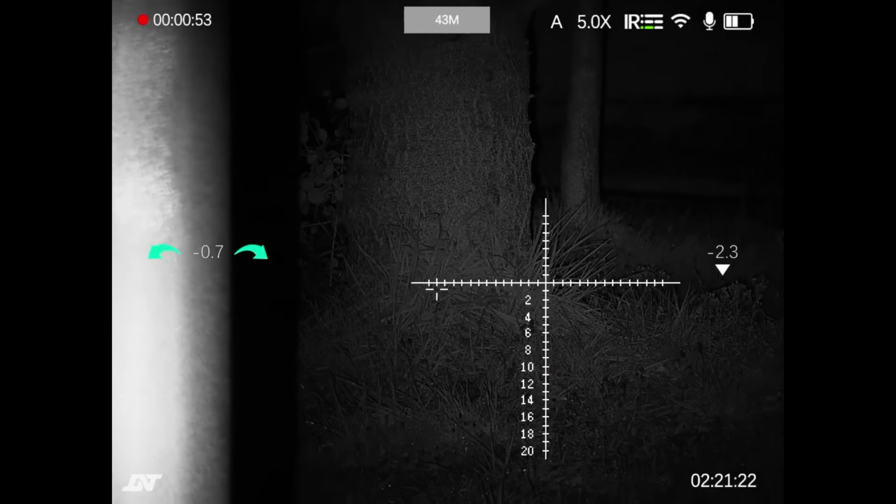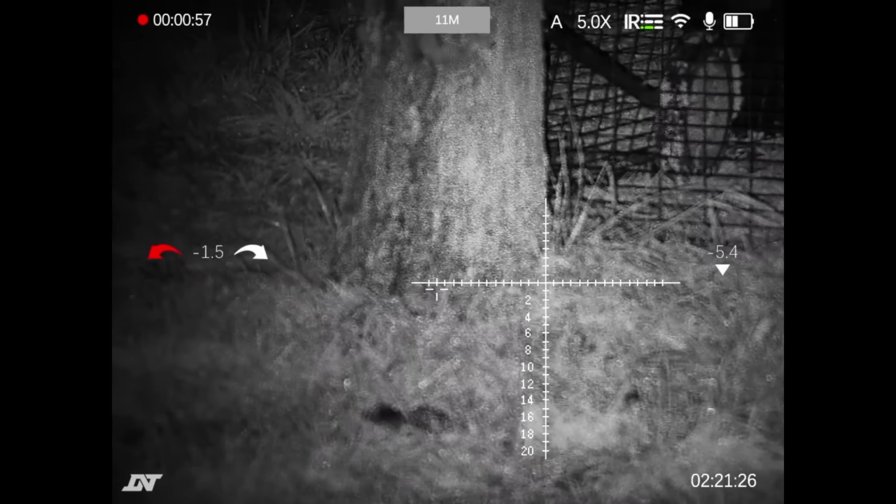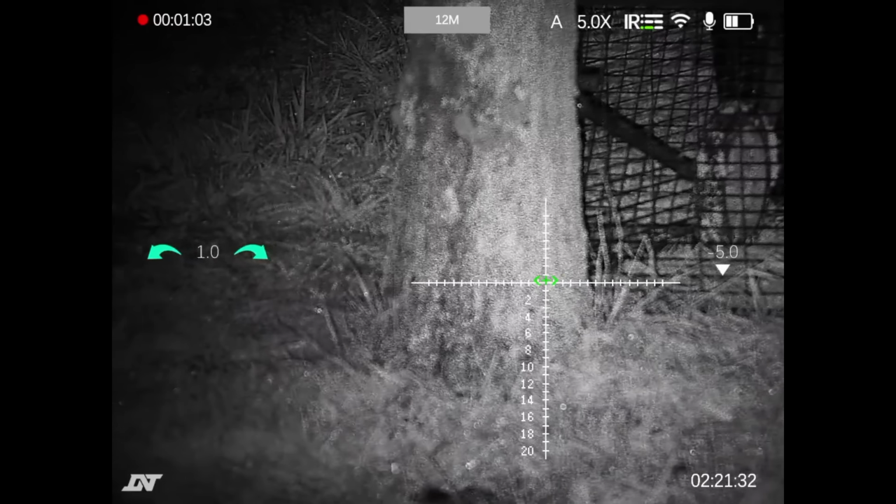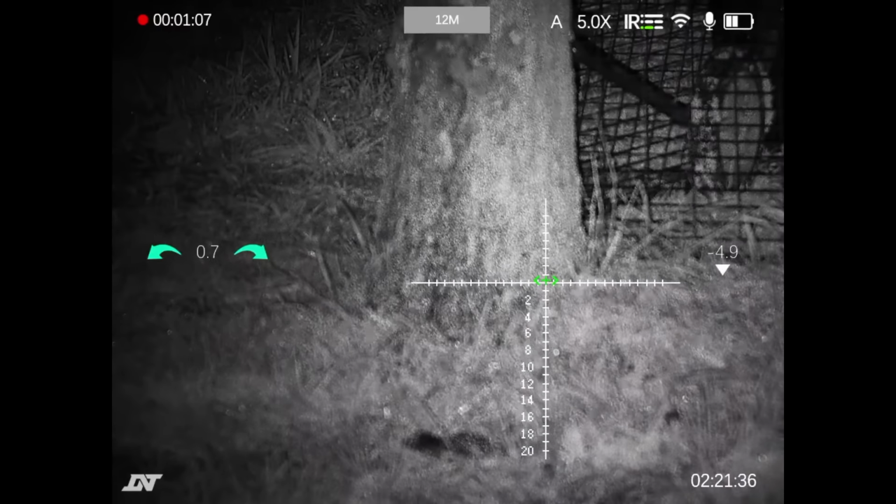But if I bring it back to, where are we? This is the tree there at the base of. So there we go. I'm still at 12 metres, which is, we're a metre further away than what I zeroed it at. So there's a tiny amount there.